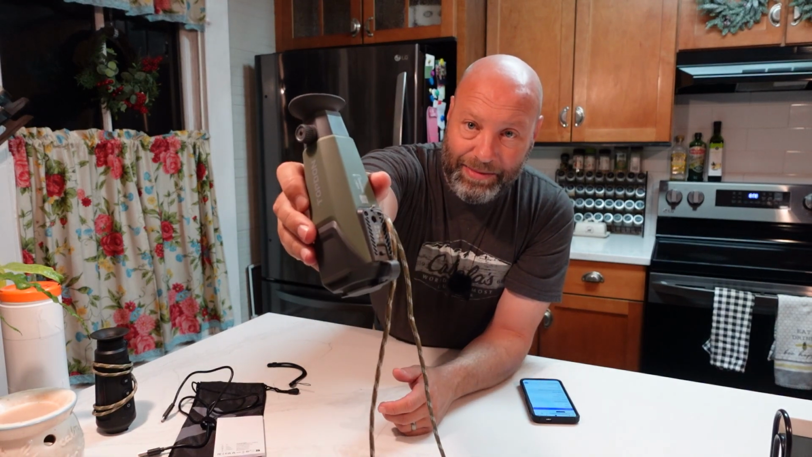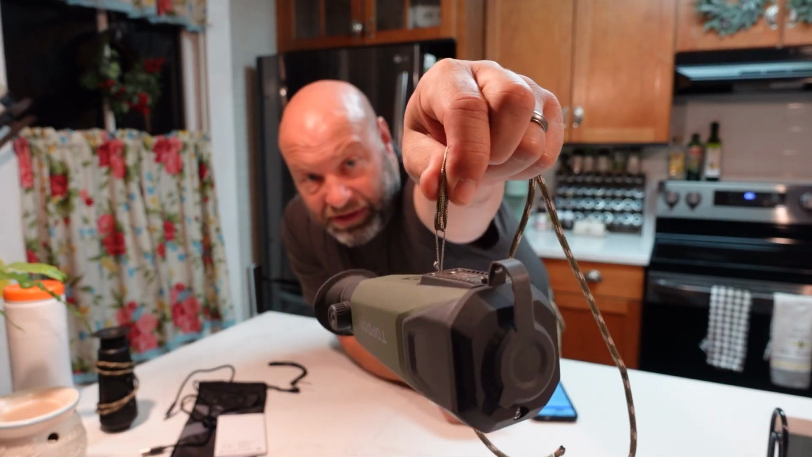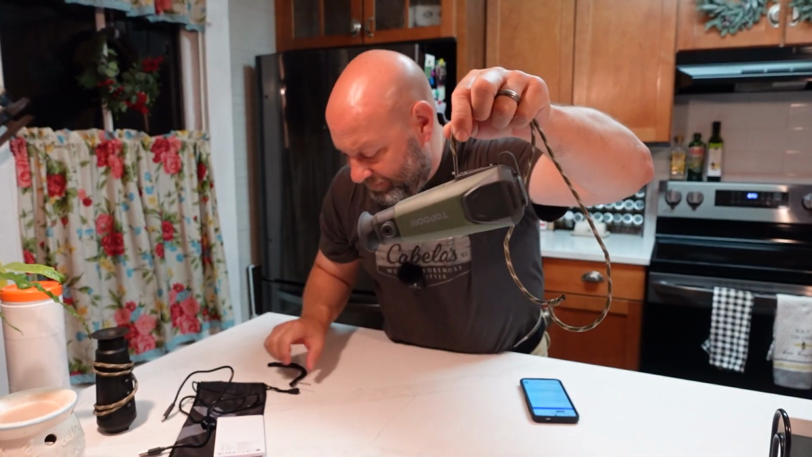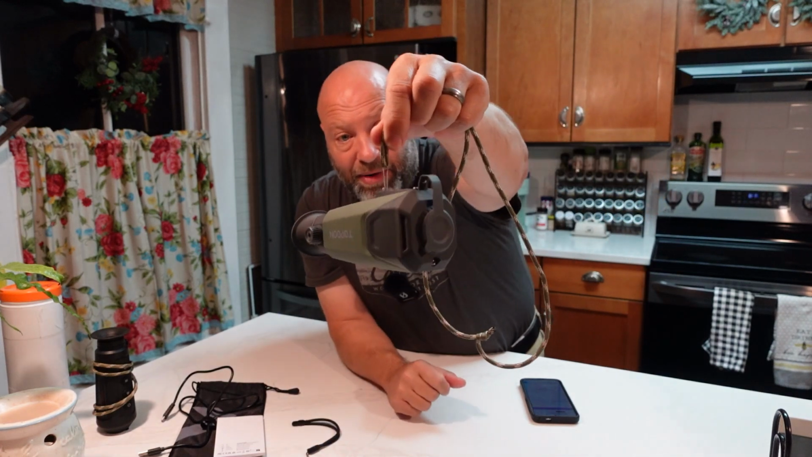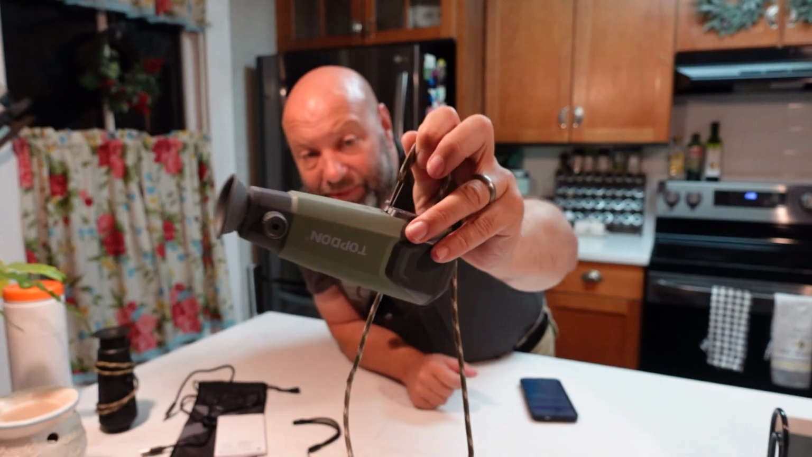You have a tripod socket on the bottom. And there's your lanyard hole. Lanyard hole is pretty small. You can see I put a piece of string through there to get it because it's designed for something small like this, but I want to wear it around my neck. But the lanyard hole is not super big on the bottom of this thing.